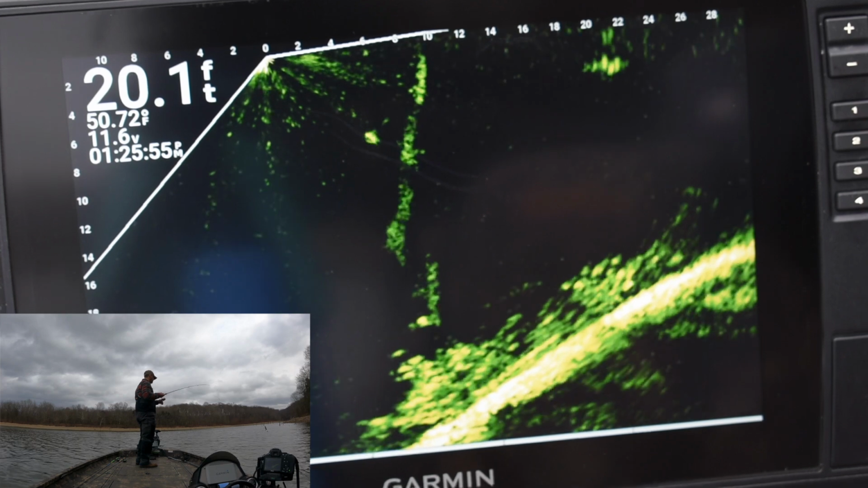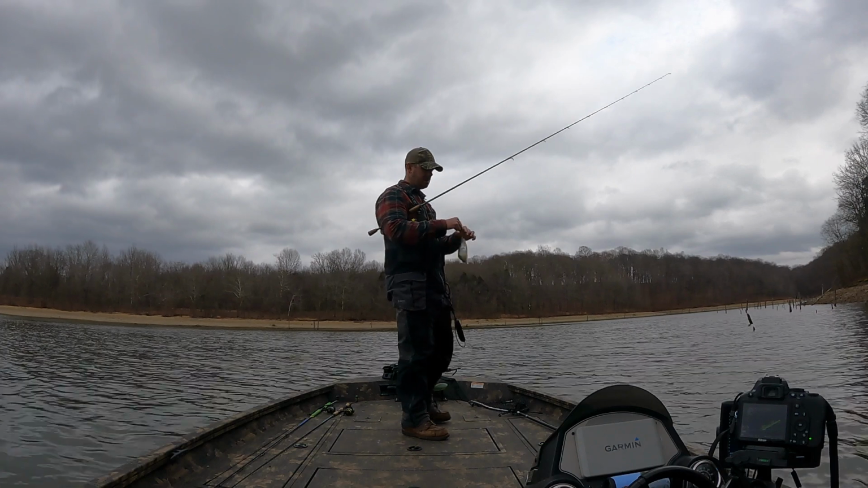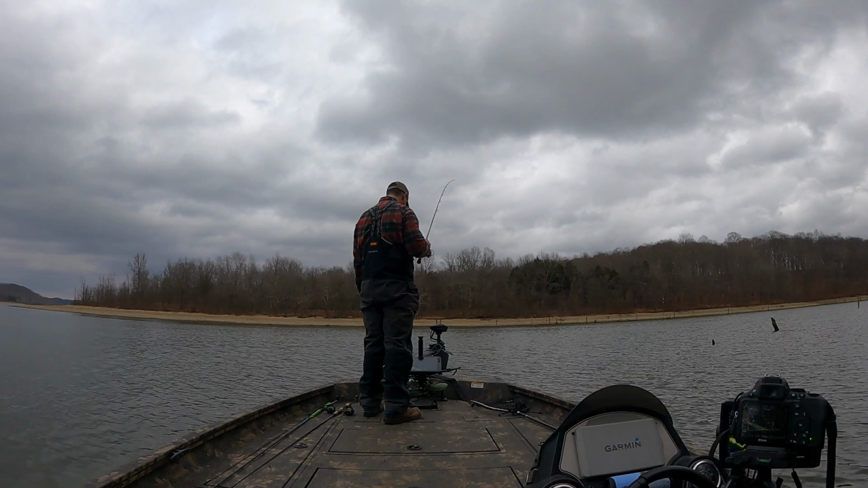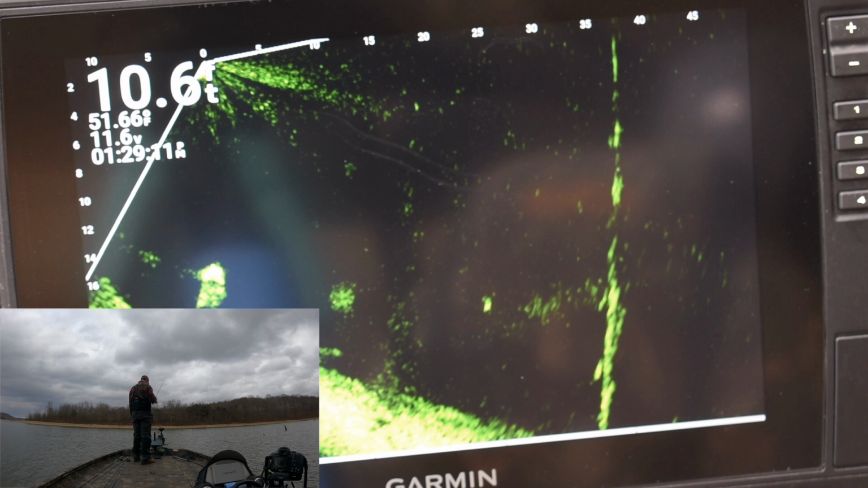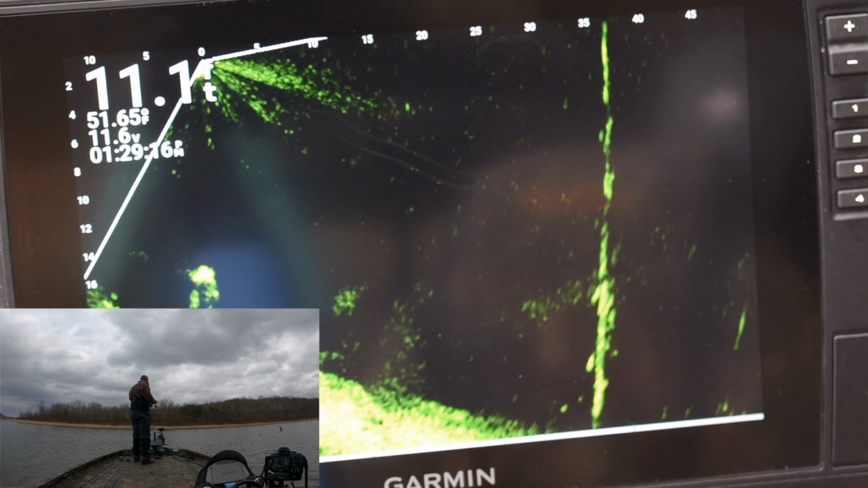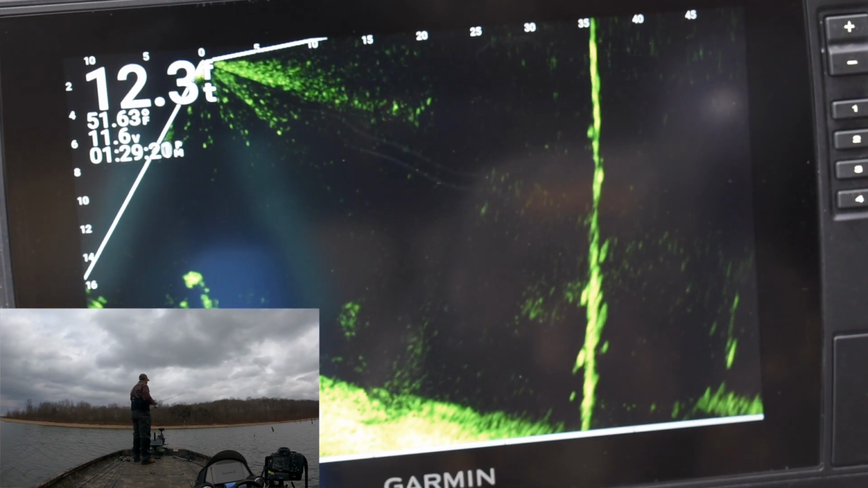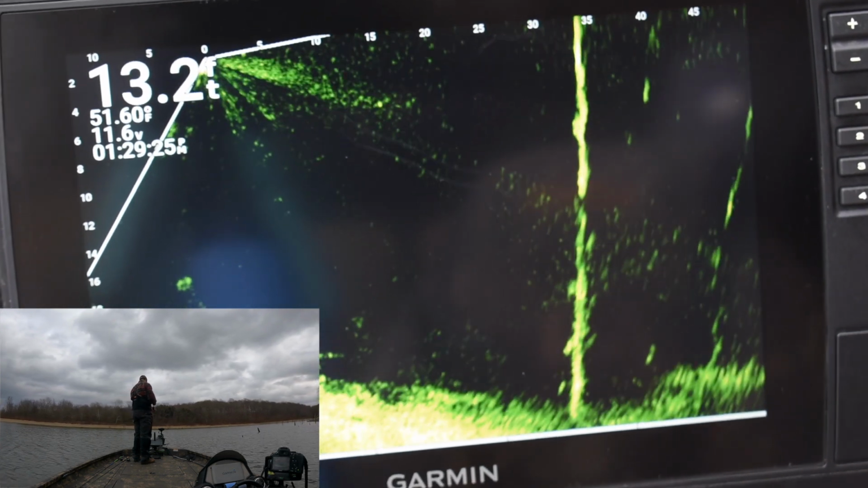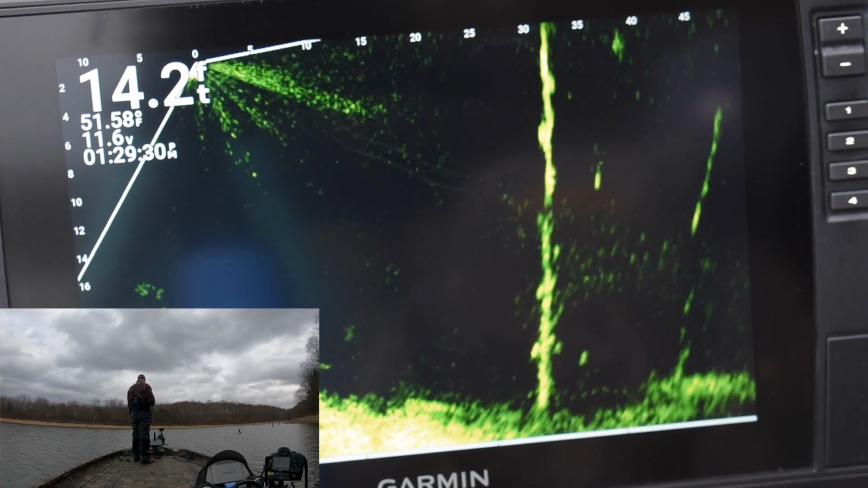Right here, they're on a laid down tree, but if you look back there in the background, you see some standing timber, some stick ups, and I thought I'd give that a try. I also found them on some other structure that I didn't get any footage of. But in today's video, I'm going to show you as I worked through this standing timber, what it looks like, what I was seeing, and talk a little bit about how everything is changing.